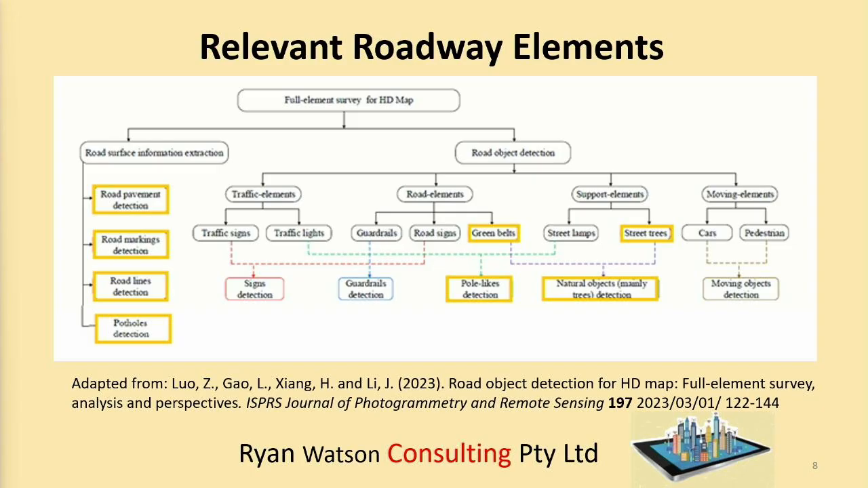For example, moving elements like cars and pedestrians, we're not really interested in those. Traffic elements include traffic signs, traffic lights, road elements. Well, I'm not quite sure whether they're relevant or not. This is just our initial ideas as to what might be relevant.